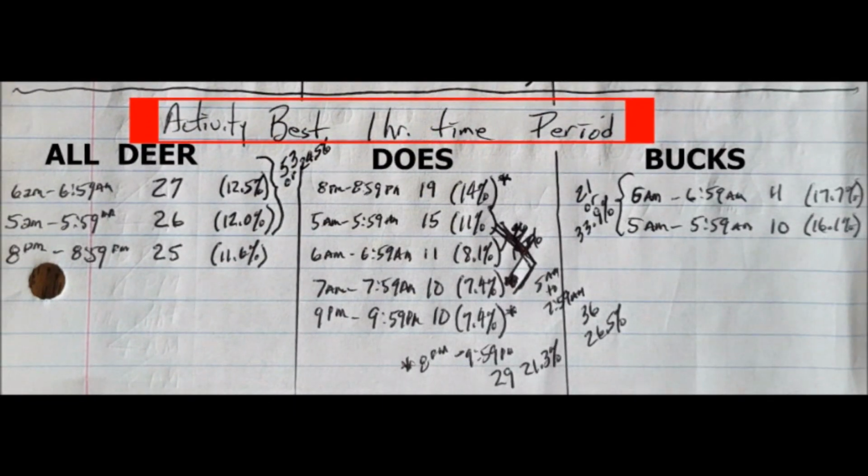Number 3, we're looking at the best 1 hour time period for all deer activity. But the statistical data makes it difficult to pick just 1 hour. Now, for all deer, there were 3 time periods with only a 0.9% difference. Now, the 6 a.m. to 6:59 a.m. was at 12.5% activity. The 5 a.m. to 5:59 a.m. was at 12% activity. And the evening 8 p.m. to 8:59 p.m. was at 11.6% activity levels.